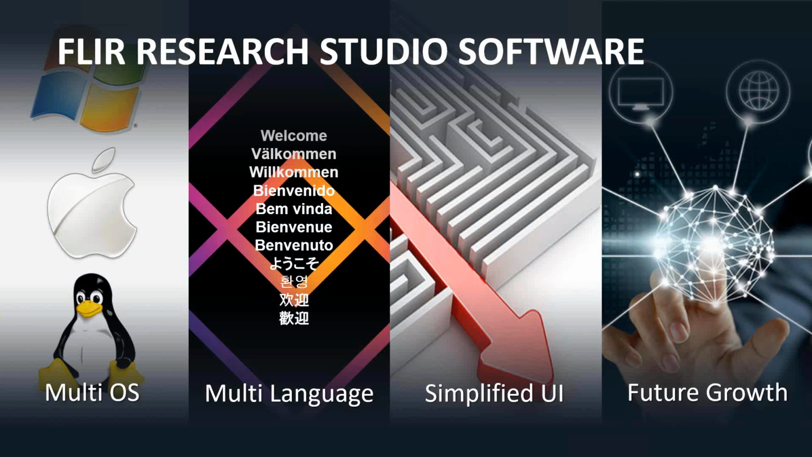This includes the software's ability to run on Windows, Mac OS, and Linux, and it also supports 21 different languages natively, which gives you the ability to use FLIR cameras and take data in the environment you're most comfortable working in. In addition, the simplified user interface allows you to connect, record, and analyze data quicker than ever before without the need for extensive training.